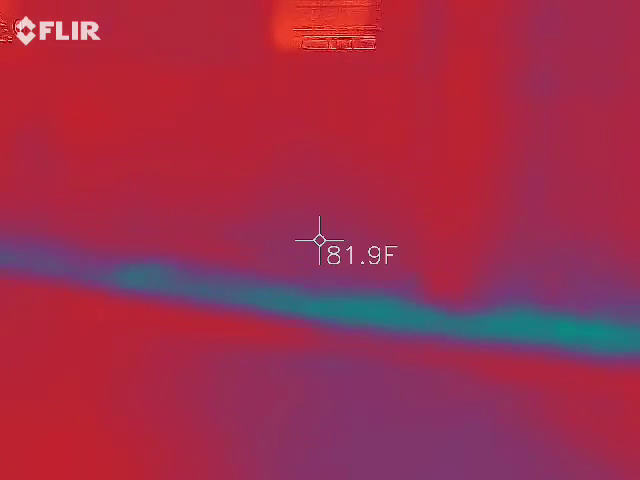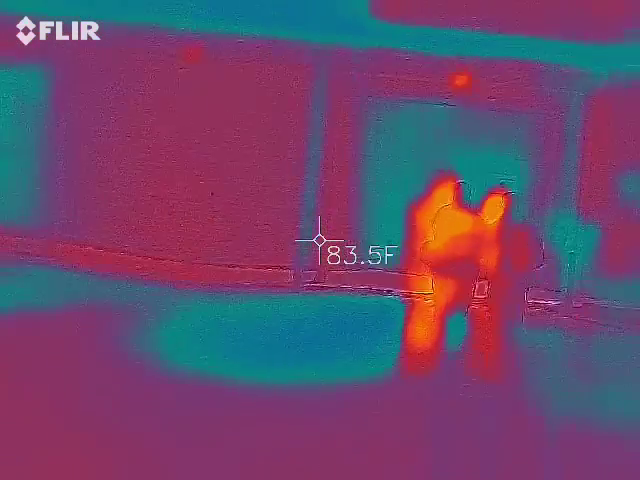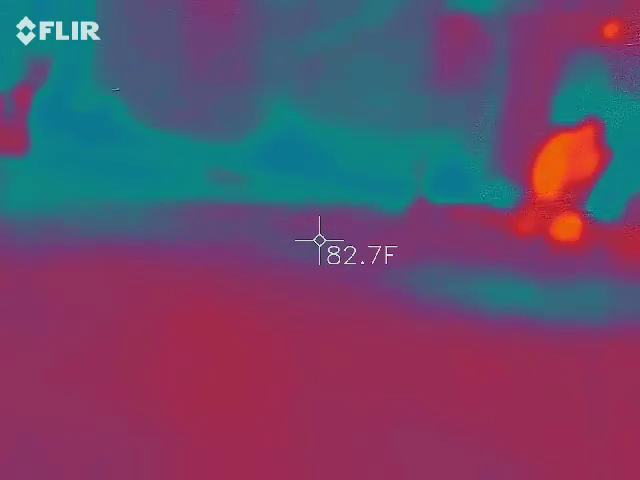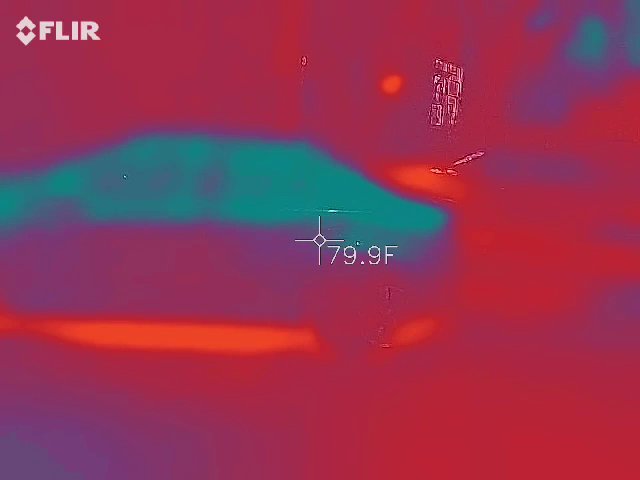Smell something. It's probably a horse pee. Inside the barn. I'm waiting to see like a really sharp drop or something. Nothing over there. That car must have been there a long time. It's cold.